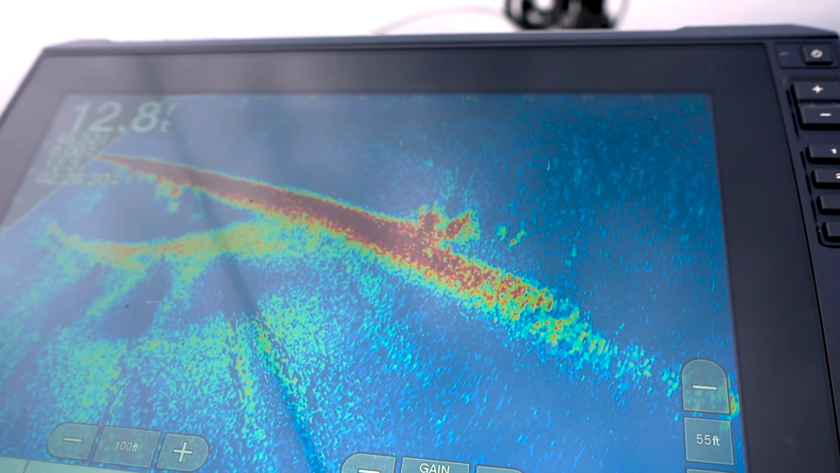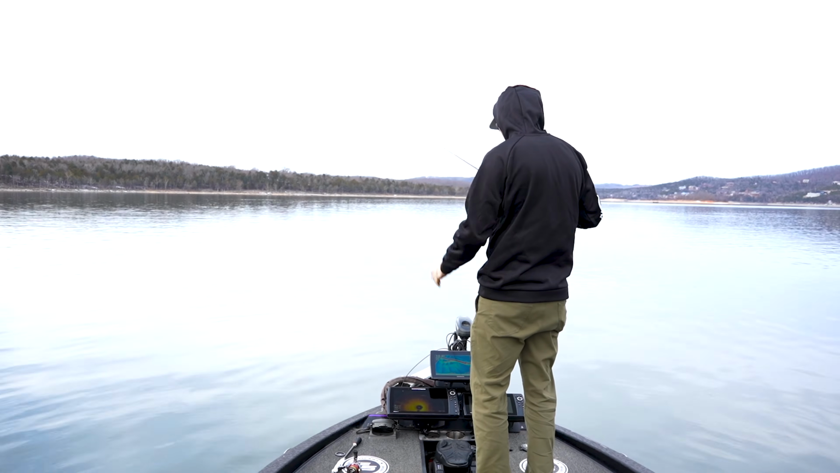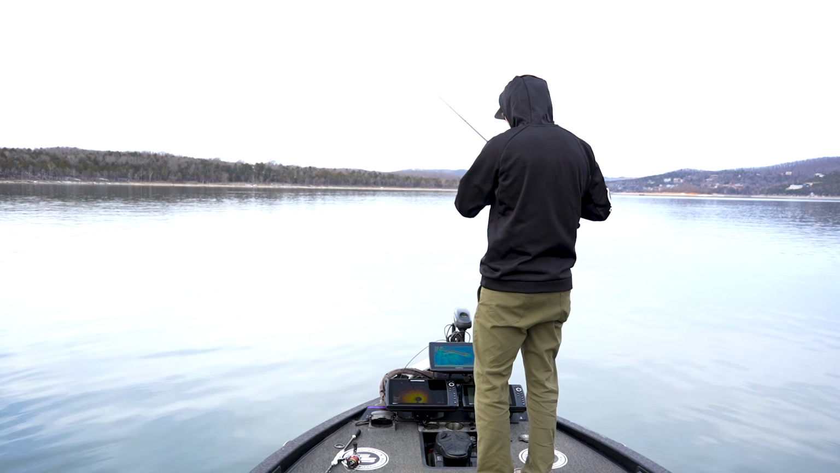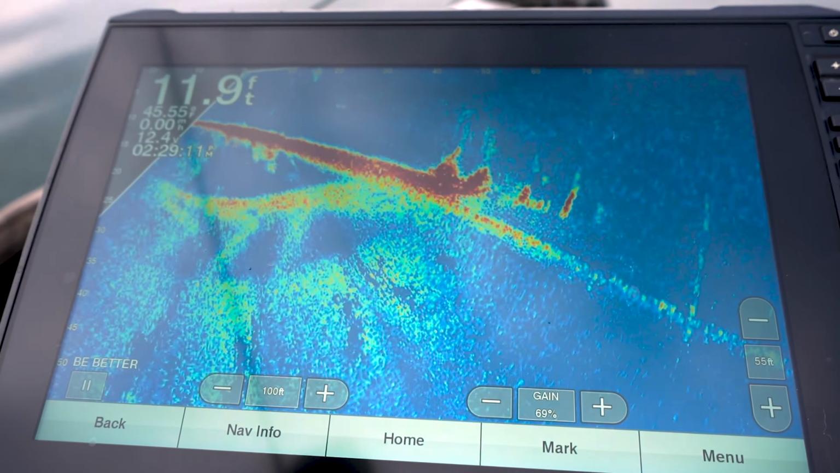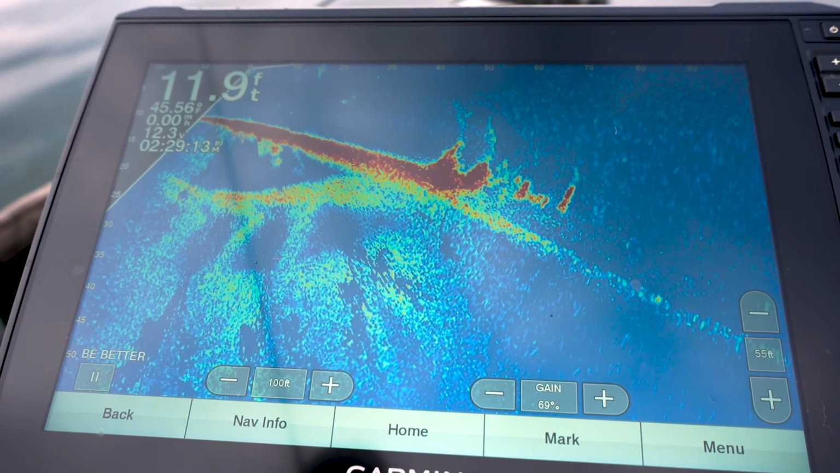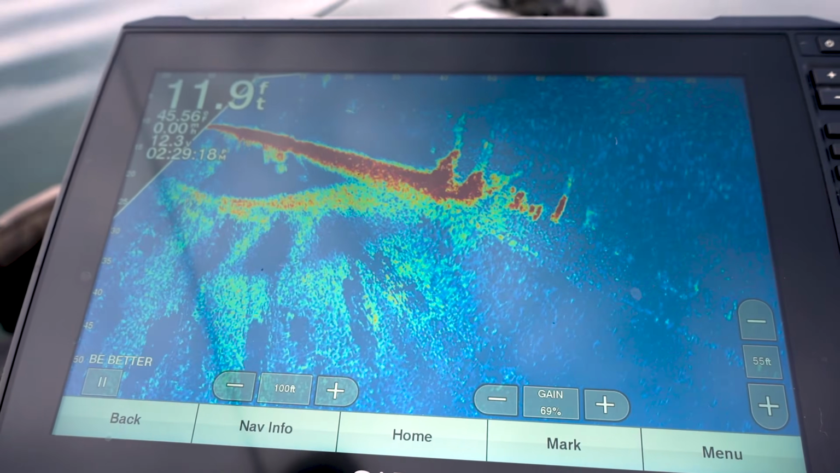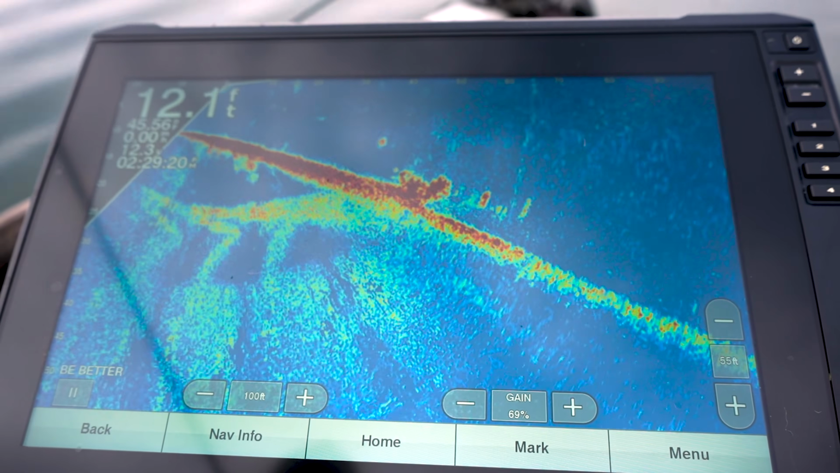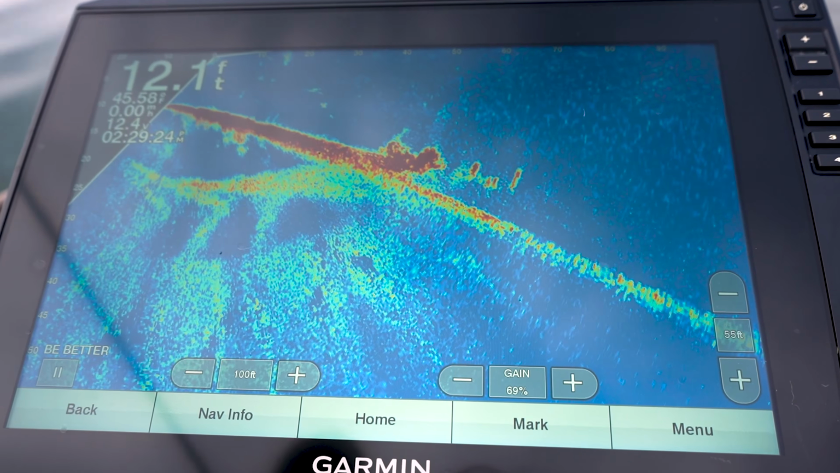So this brush pile is sitting at about 60 to 70-ish feet. And you want to cast past it, let it go down until it's about 5 foot on top of the brush pile, and then just reel it back right on the very top of it. And that's when you'll see either fish moving through the brush pile or chasing it on the bottom. And then they'll come out and hit it.